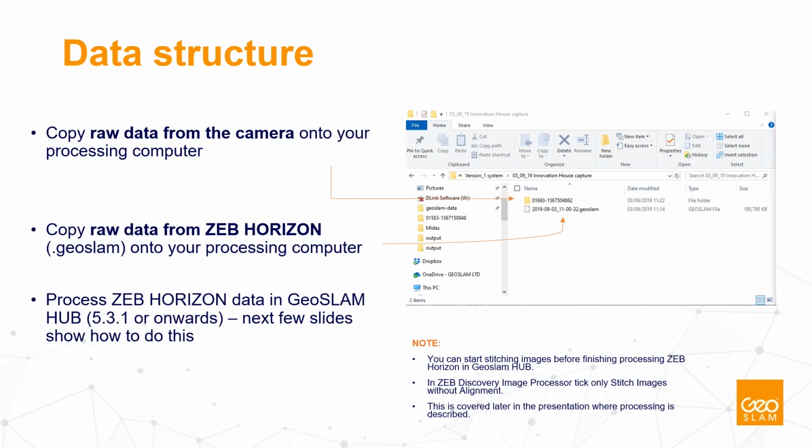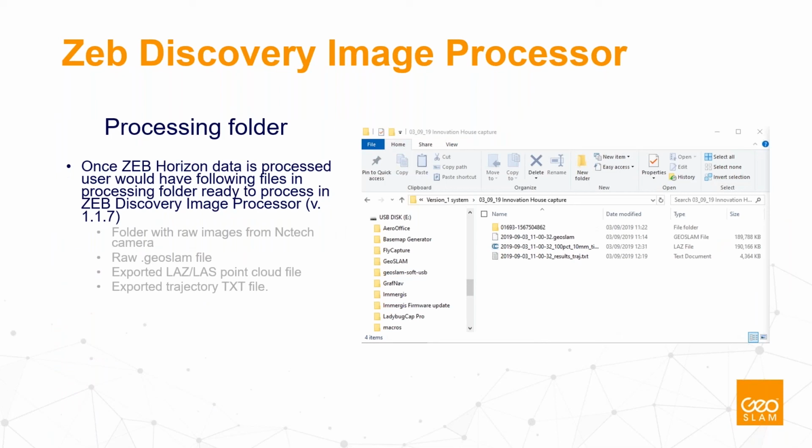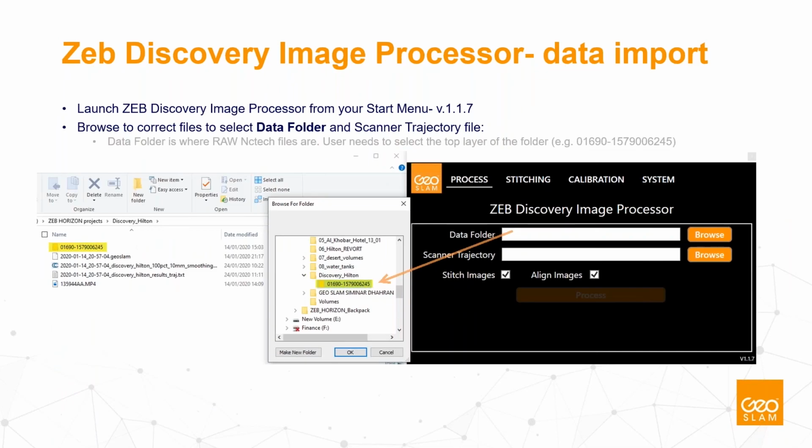You first do the processing of your Horizon data, and then you copy the data from the camera onto your computer, and export the data and trajectory to the correct destination. Then you use a new tool from GeoSLAM that's not part of the Hub software, called ZEB Discovery Image Processor.